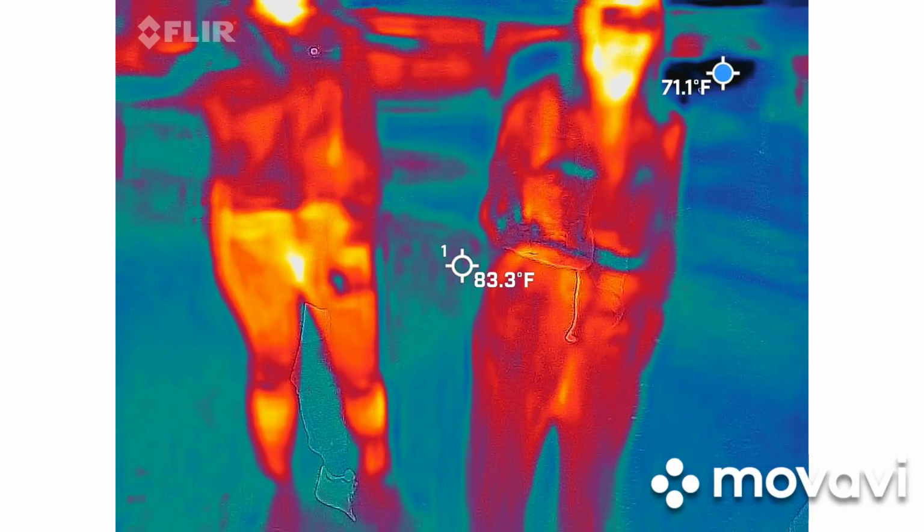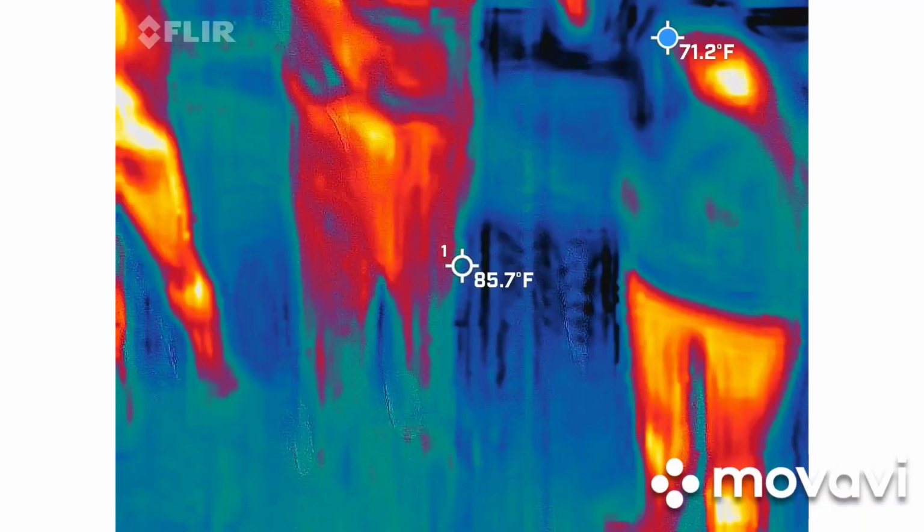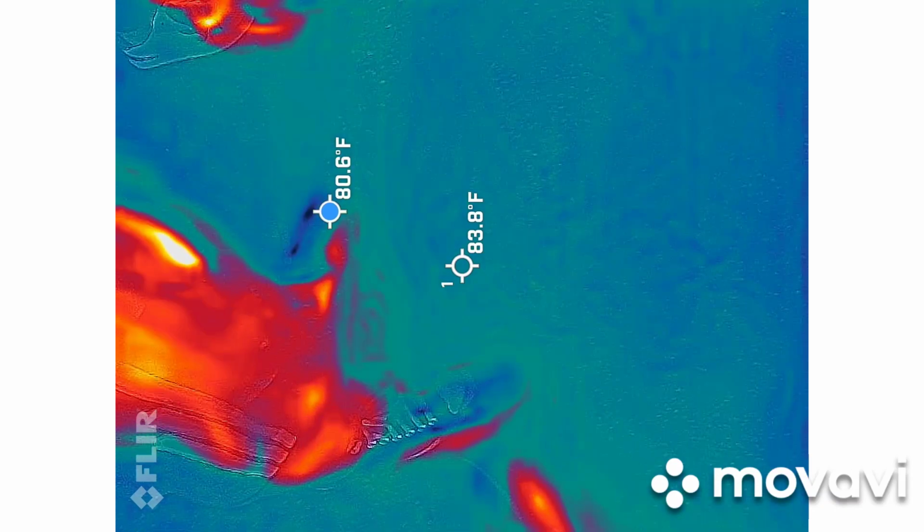So again, cameras, we're going to act casual as somebody's walking by. Rob, we want to act a little casual, and we don't want this lady thinking we're filming her. Oh, yeah. She's got a crazy hat on.